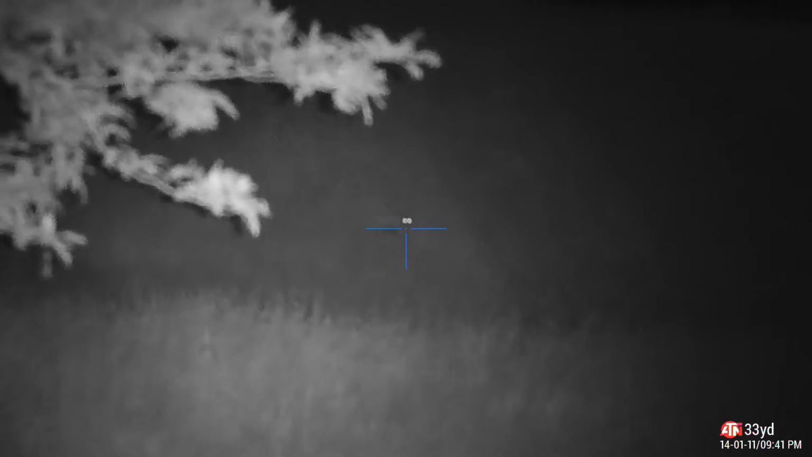Wanted to make sure I was on the thermal, so I wanted to make sure it was a coyote, not a deer. Tommy got on it, verified it was a coyote. It took off, started going back in this field, and then cutting to the left, which is downwind. So lost sight and just getting set up. Didn't even fire up the call.